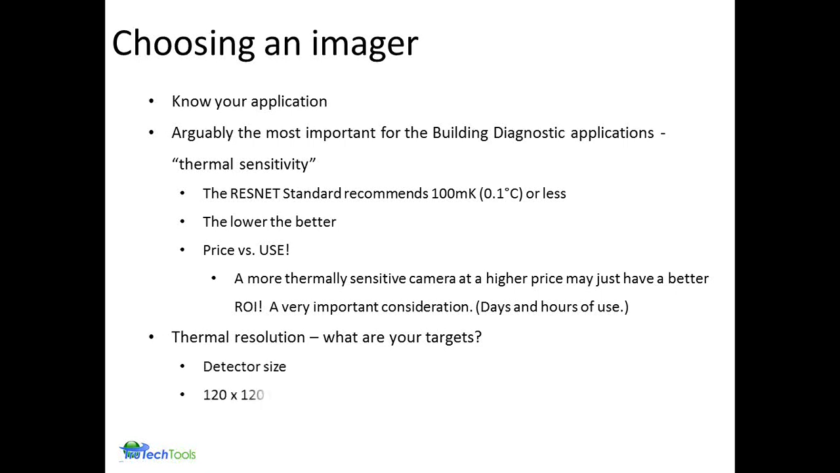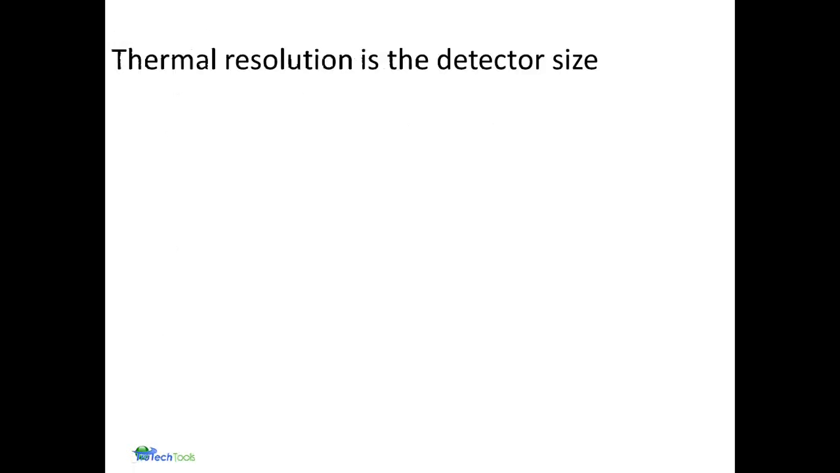So be concerned about the detector size. They range all over the board from typically 120 by 120 to 640 by 480. Of course, the more pixels, the more expensive the camera will be. So what does all this mean? Well, depending on the application, often distance to target versus your target size are going to be important. If you're going to be viewing things at a greater distance, then you want to have more resolution.